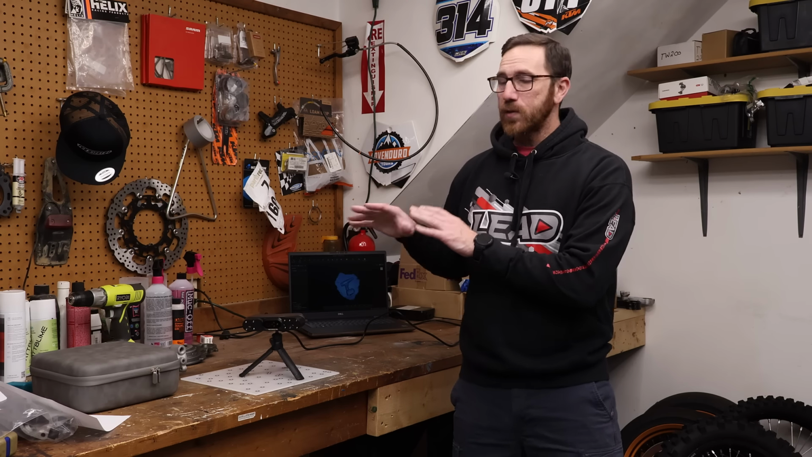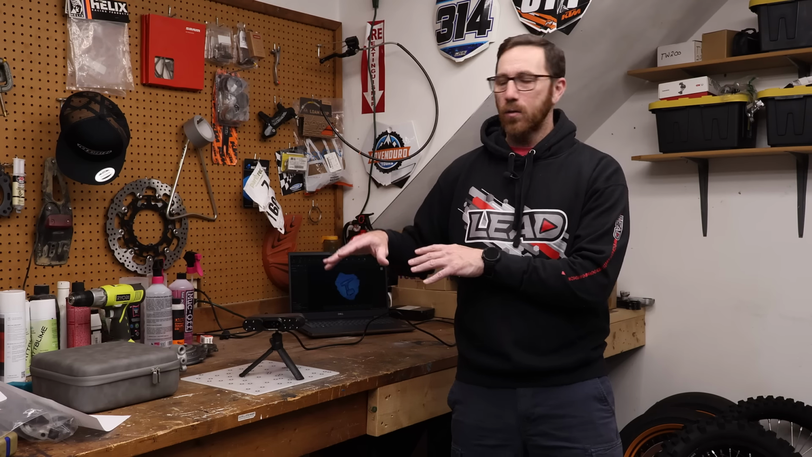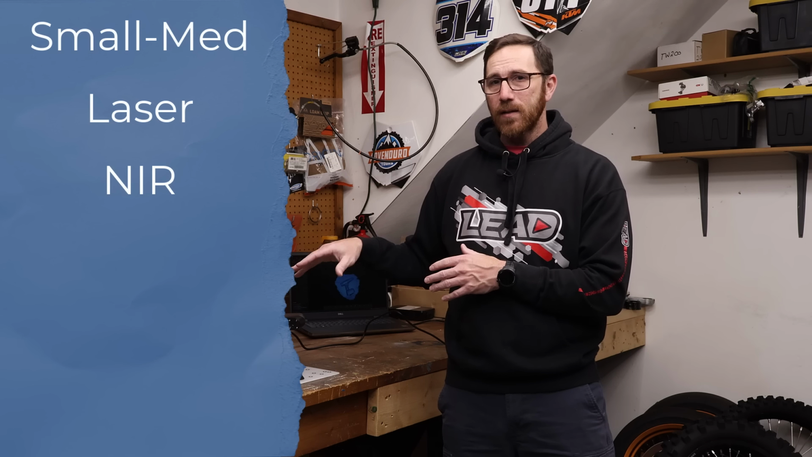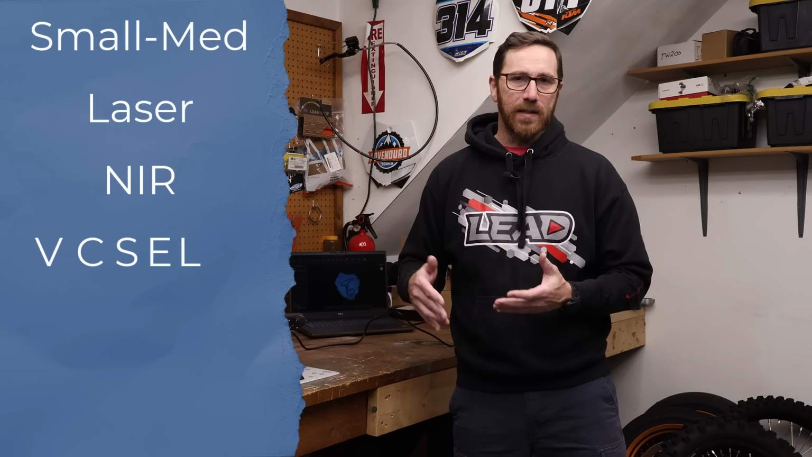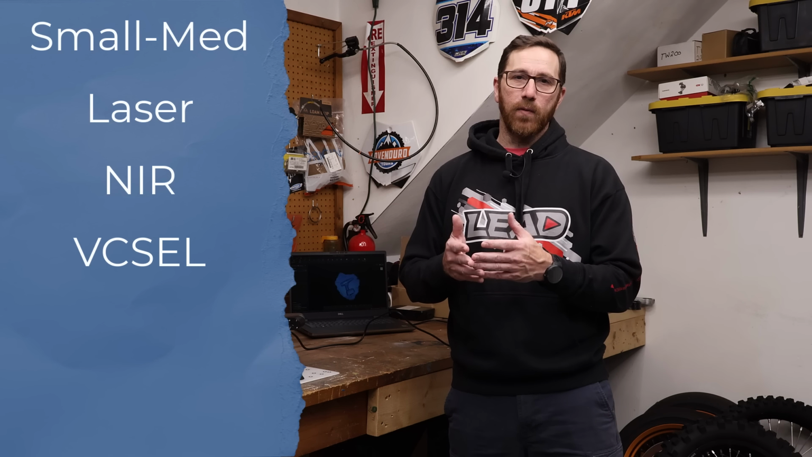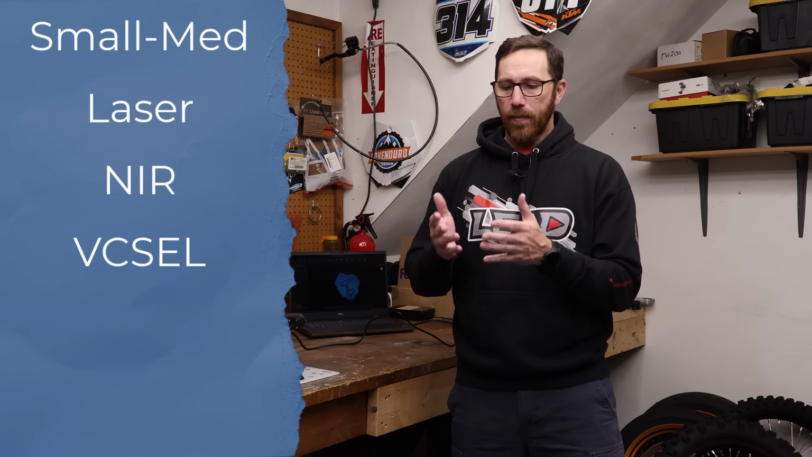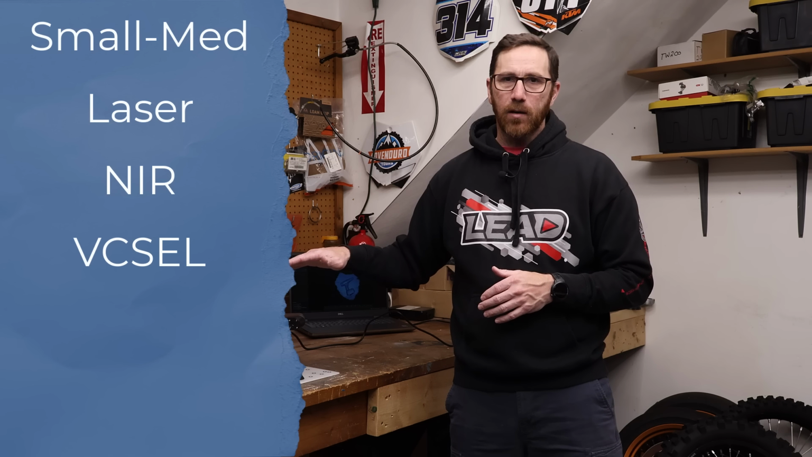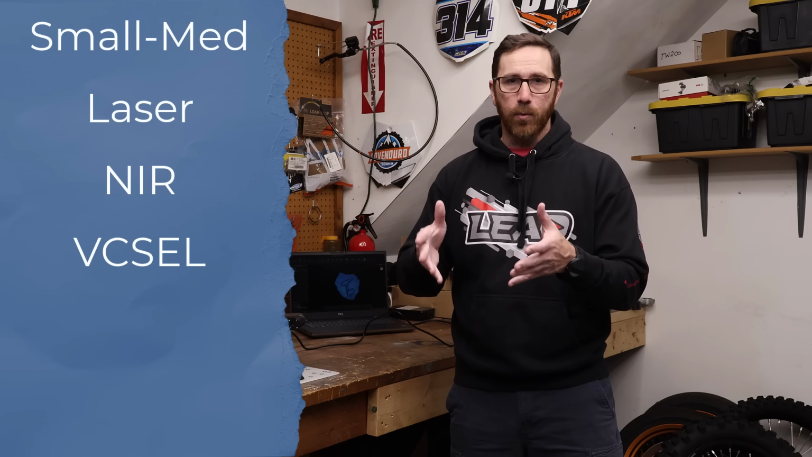So first things first, what is the scanner? Who is it for? What is it for? What features does it have? Well, this is a small to medium object scanner. It has laser scanning, it has NIR, full field structured light mode, and it also has a mode called VCSEL. Now that is a different situation than when we have a full field or structured light mode that puts out a pattern of lines. The VCSEL mode is putting out dots or points.